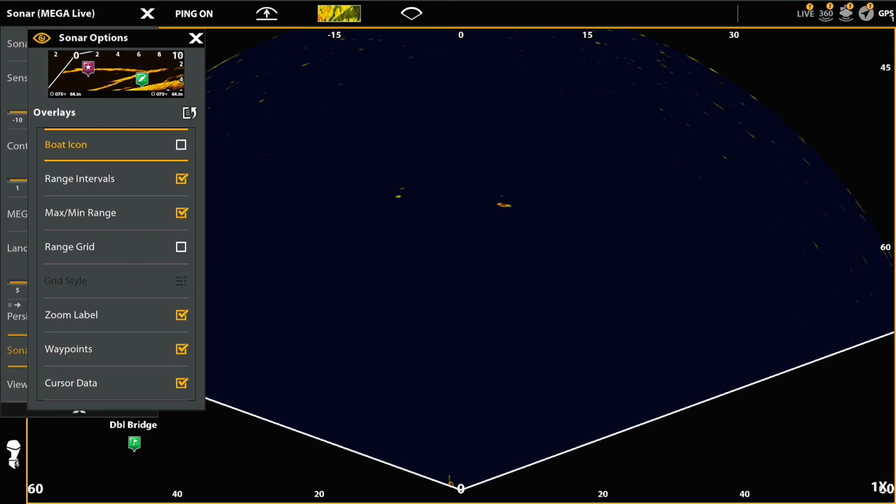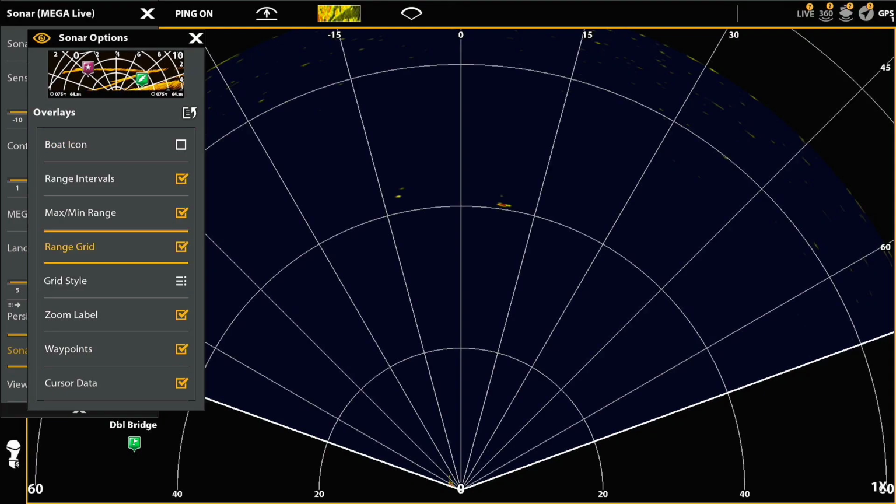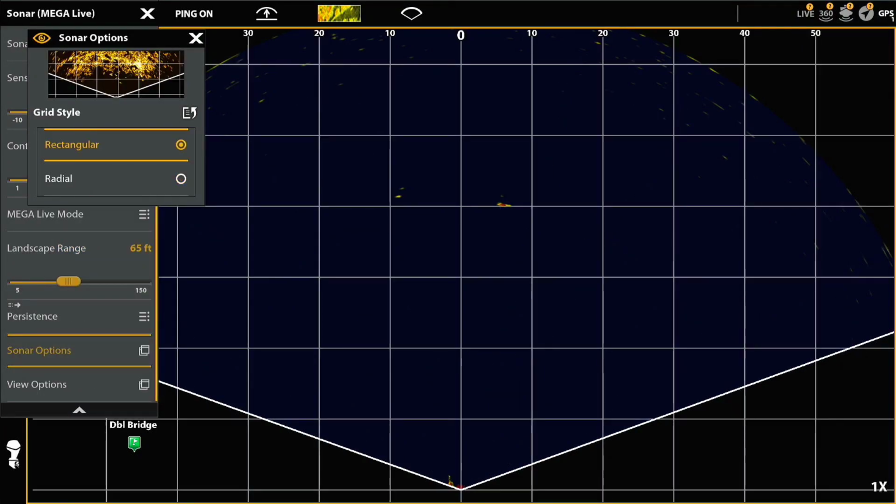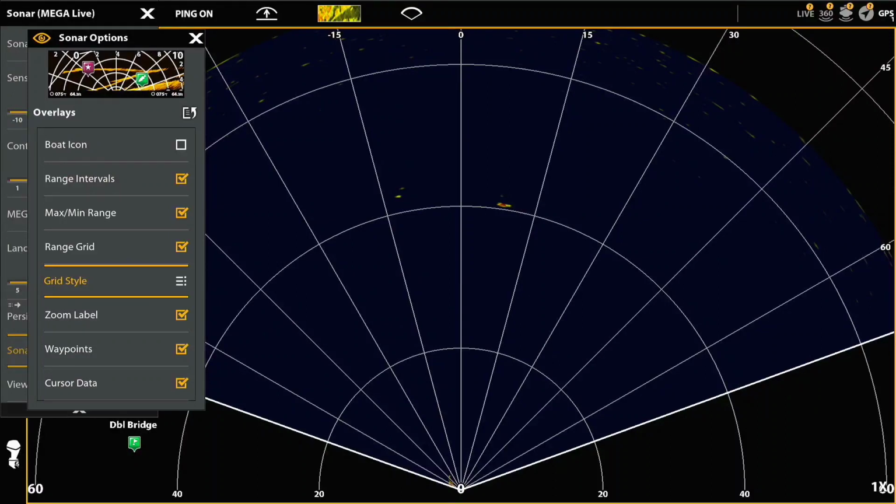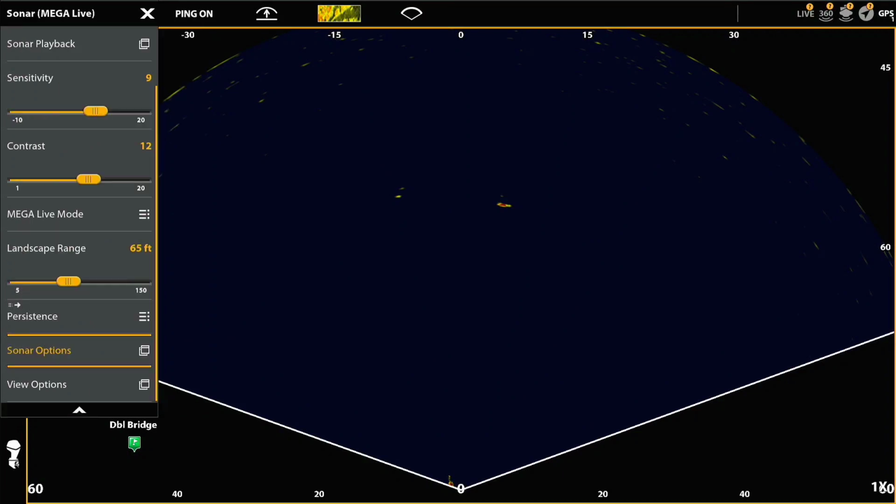landscape view. One of which is a setting you can do to add a grid. This is what they call the radial grid. And then there's also a rectangle grid. I really don't like using either because my lures are in the same spot all the time. If you were casting, they would be beneficial, but for my sake, they really just clutter up the screen. So I tend to not use the grids when I'm fishing.